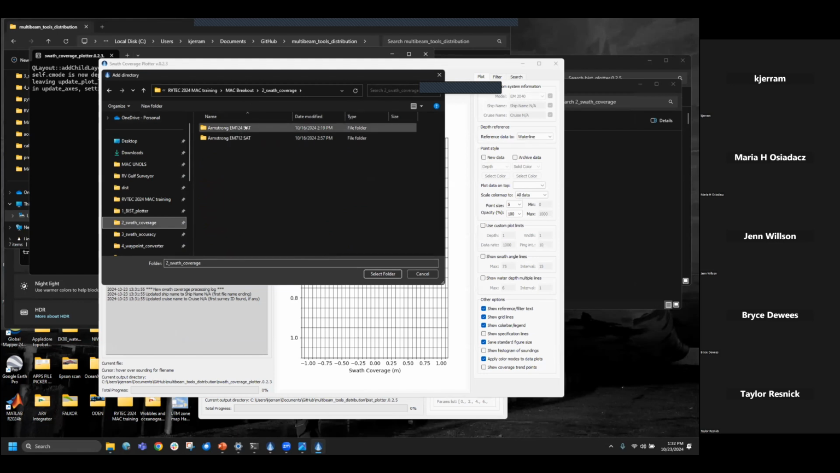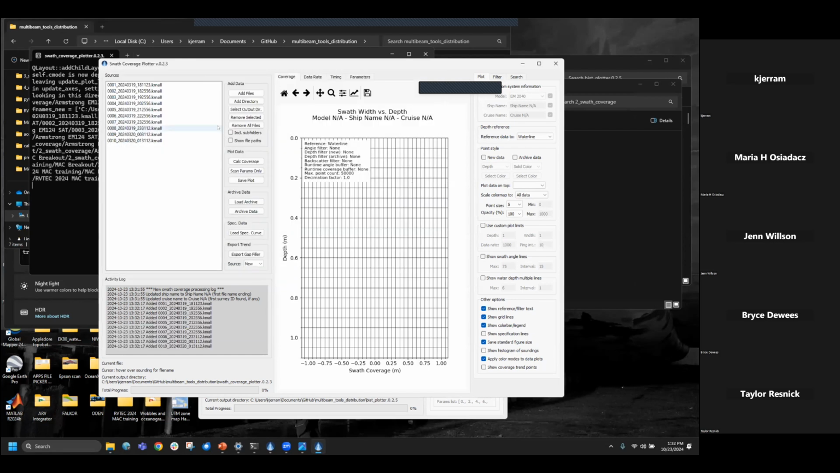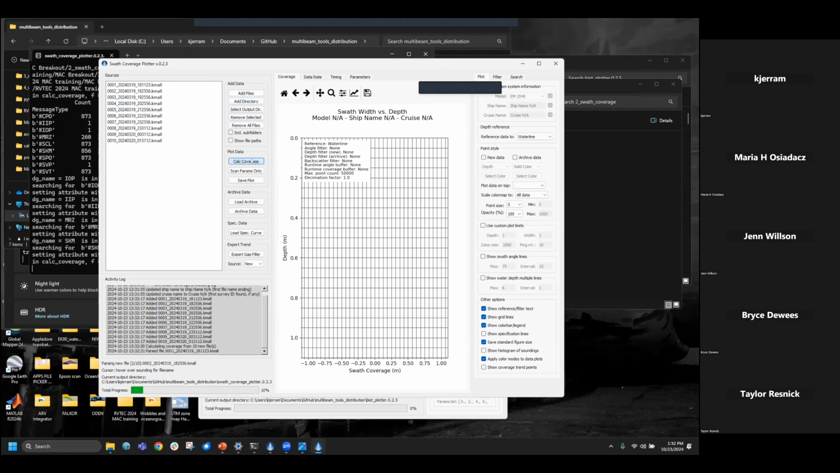So for instance, here is some recent data from the Armstrong EM124 off Blake Plateau. They ran some lines up and down across a shallow to deep slope there. It's a pretty gentle slope.